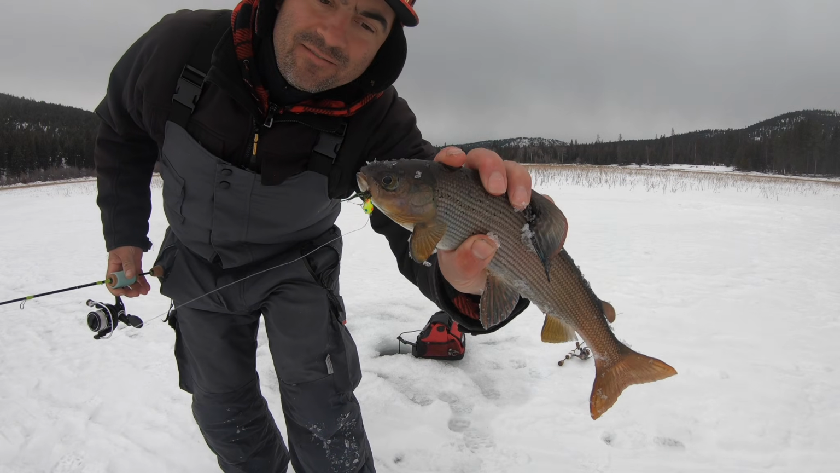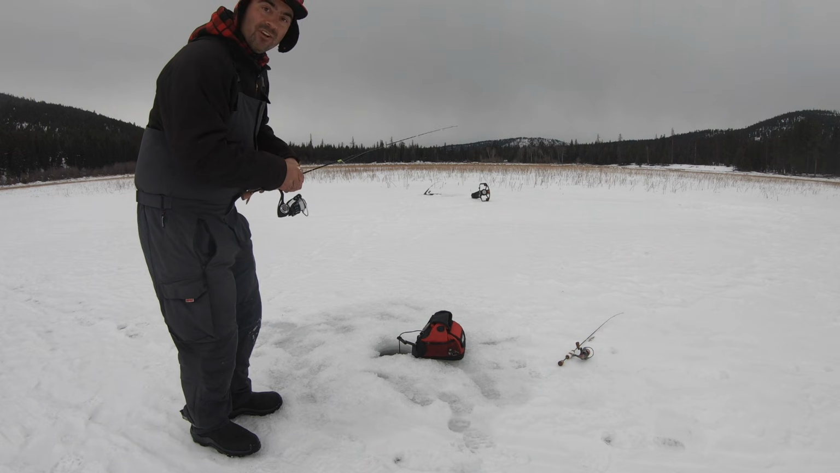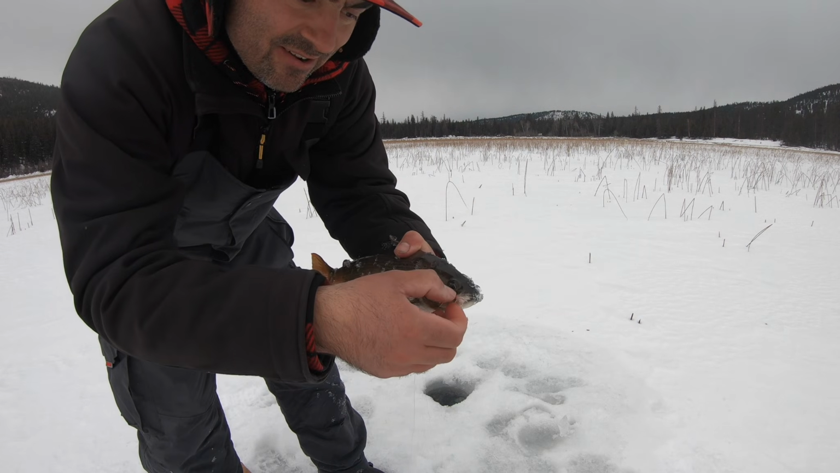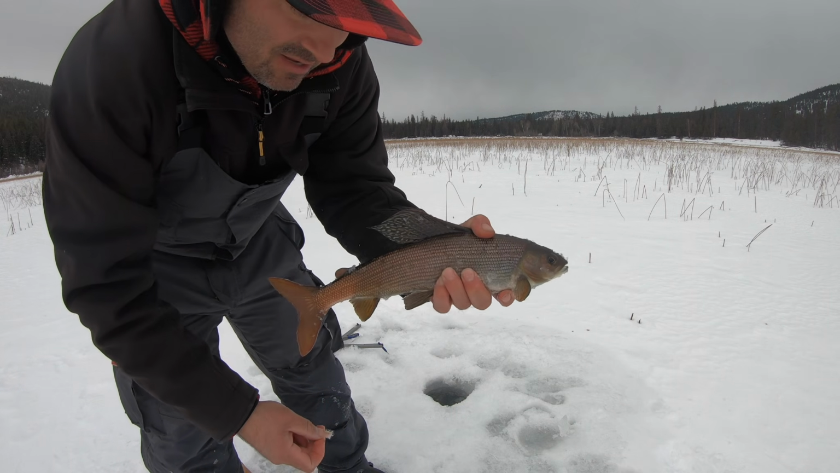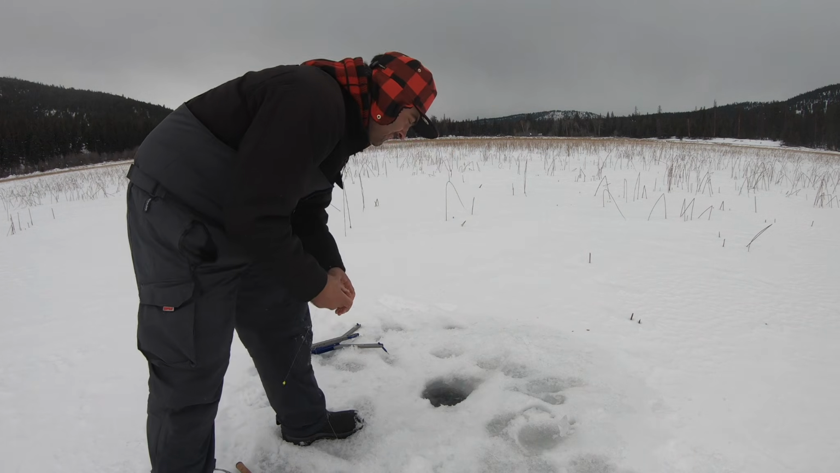Crazy, grayling love this tungsten jig. Oh, I got one on the jawjacker. Another nice grayling on my blob. Beautiful fish. Seems like the bite's back on. Two grayling in a row. I don't know if my camera caught that one. It said I had to repair the file, so hopefully it works.